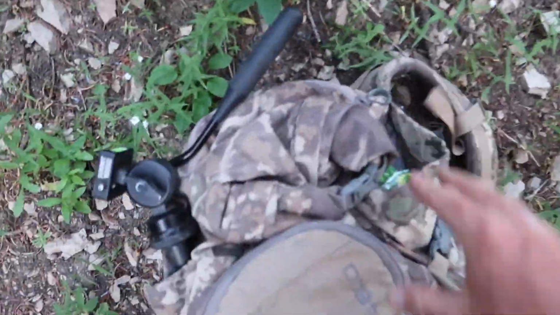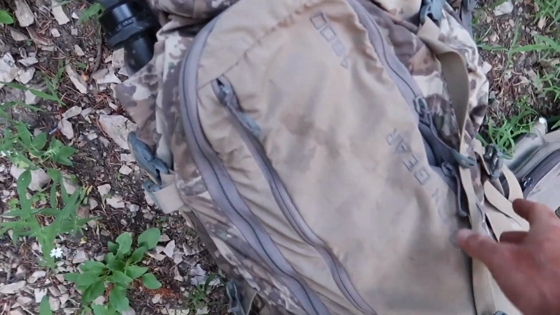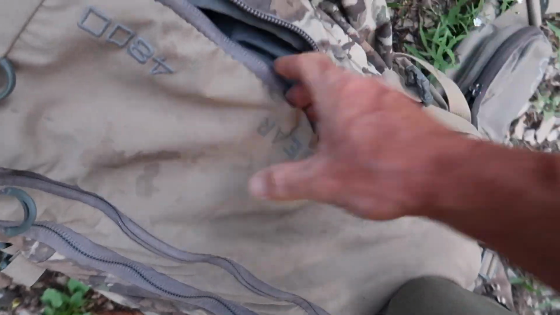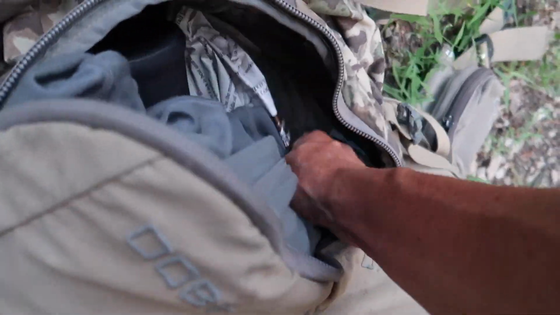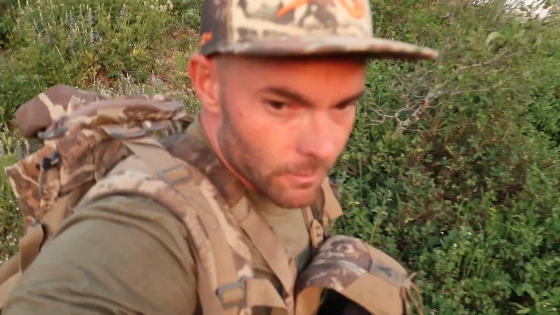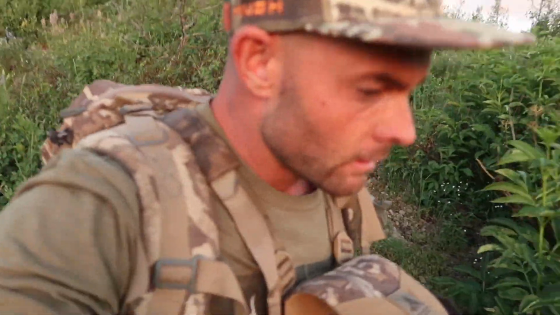That sun should be down soon, and we'll be glassing velvet bucks. Let's go. I'm gonna get my binoculars out because as soon as I break this tree line, I usually start seeing some deer. Hustling. There we go. Here we go. Right to our little nook.